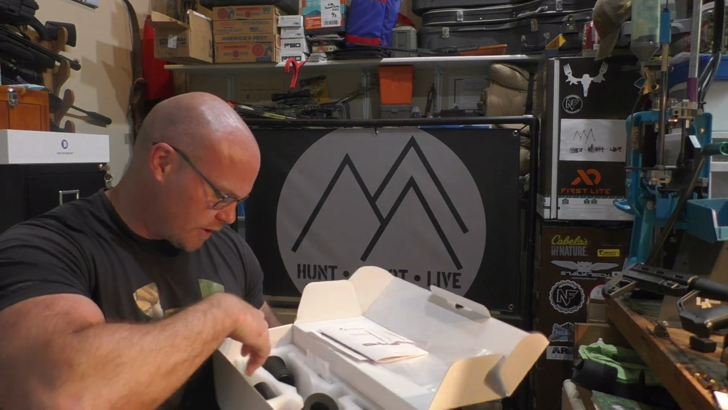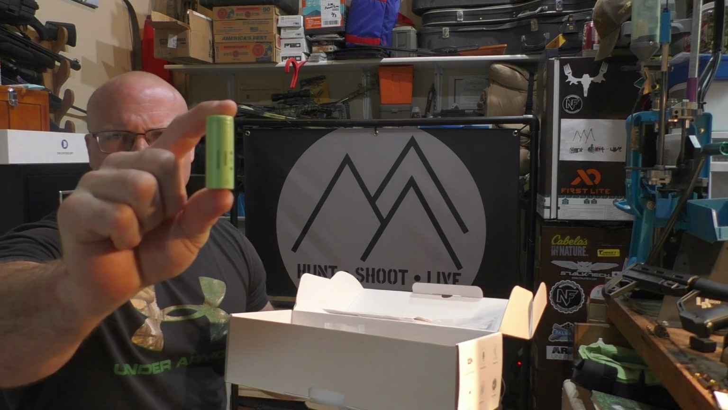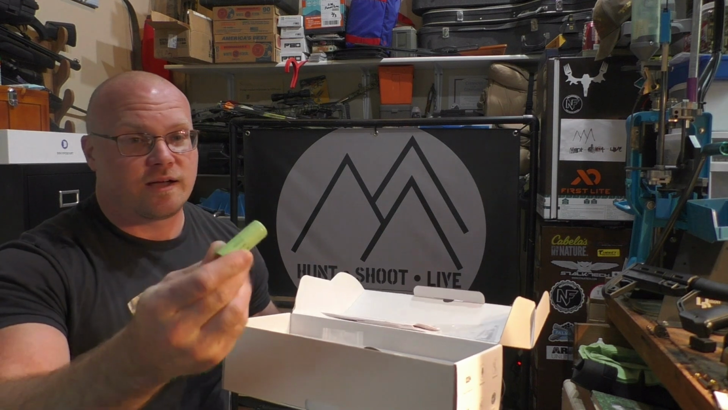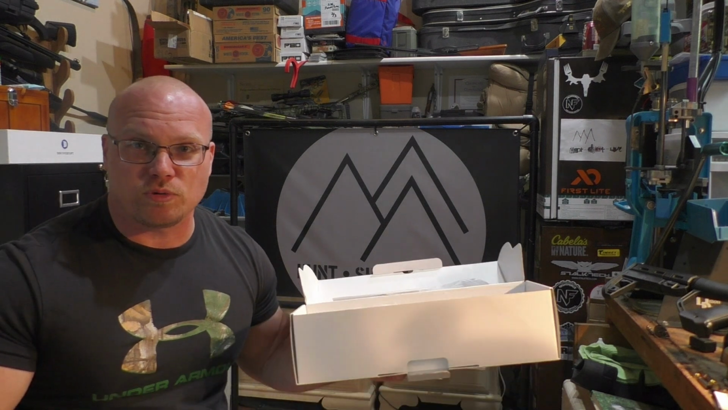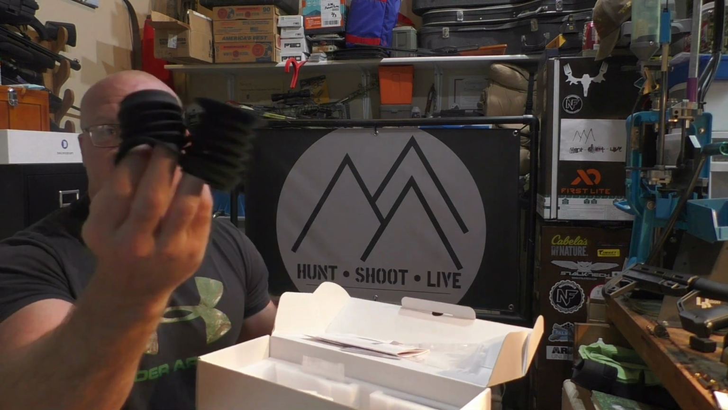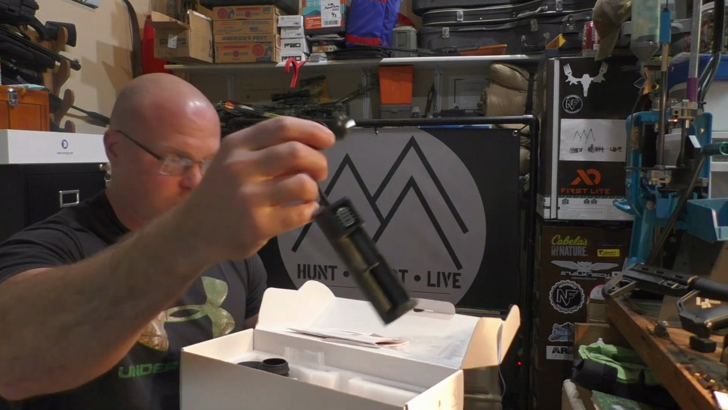I'll show you everything that it comes with. You get the 18650 that it comes with, but it also comes with one of these shorter batteries. It's about half the size of an 18650. It is an NCR 18500A. I won't use that. I use 18650s in all my stuff. I've got multiple of those with all my other night hunting lights and things, so that's good that it came with that. You get two different size eye cups. Of course, your battery charger.